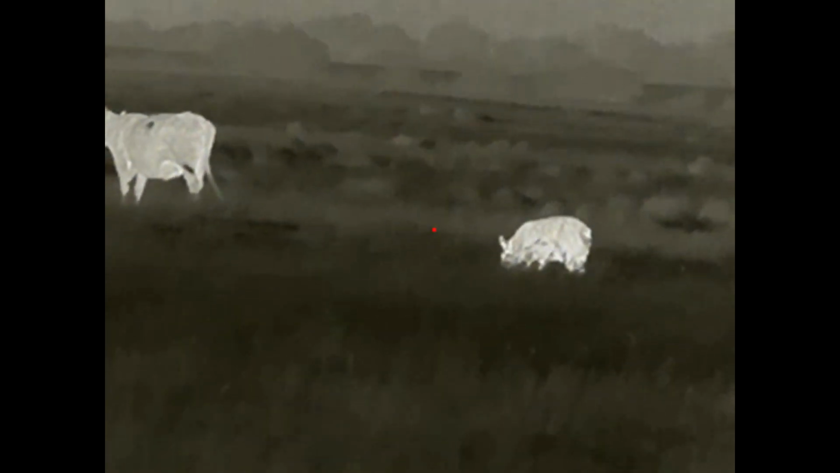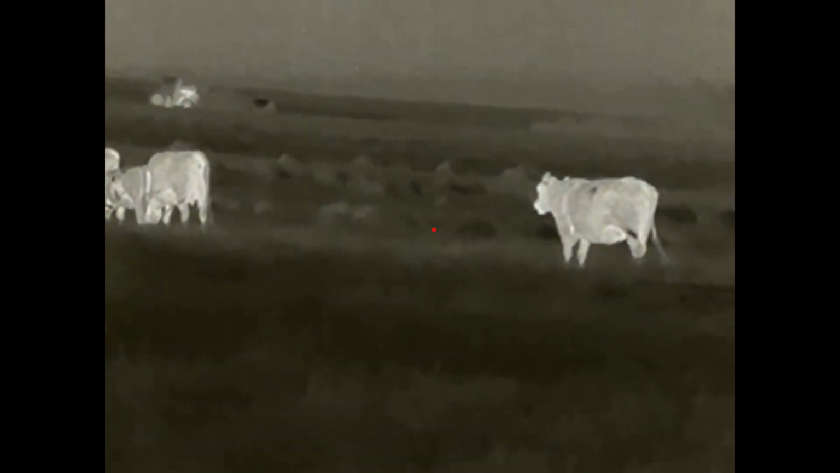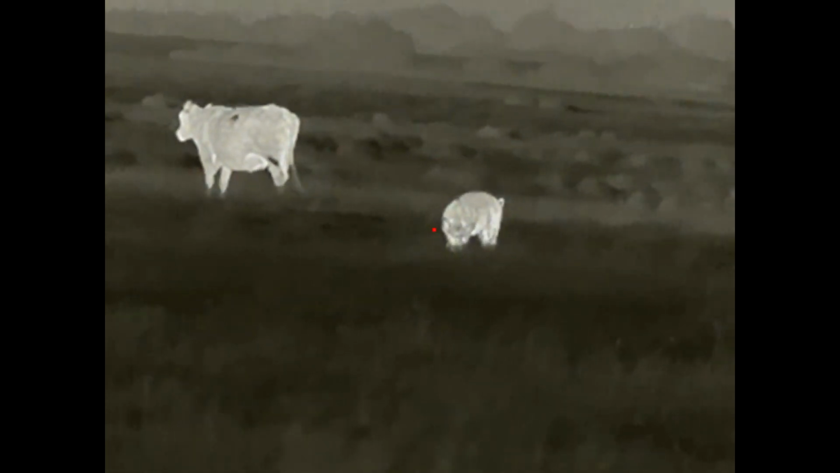Now he's starting to move into the more fringe areas of the herd. Not as many cattle are around him at this point. But I'm actually standing right next to some cattle that are shielding me from the hog, and as you've seen in a previous video of mine, they can step in front of you in a heartbeat.